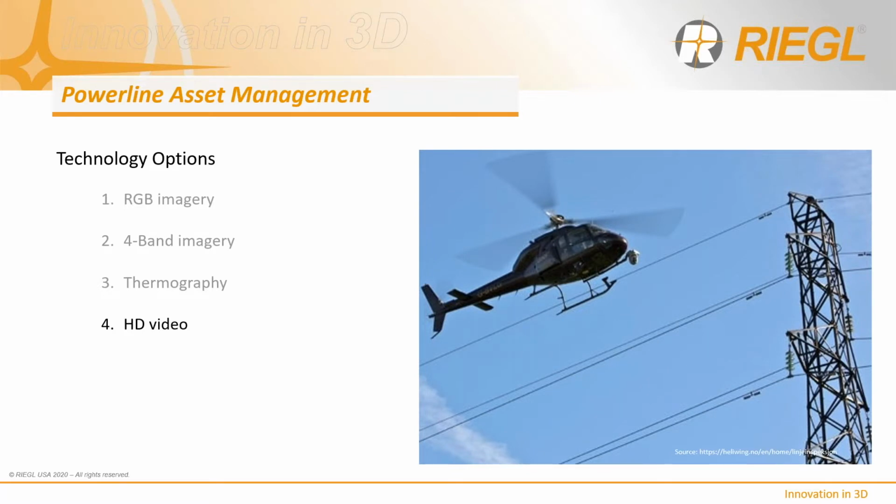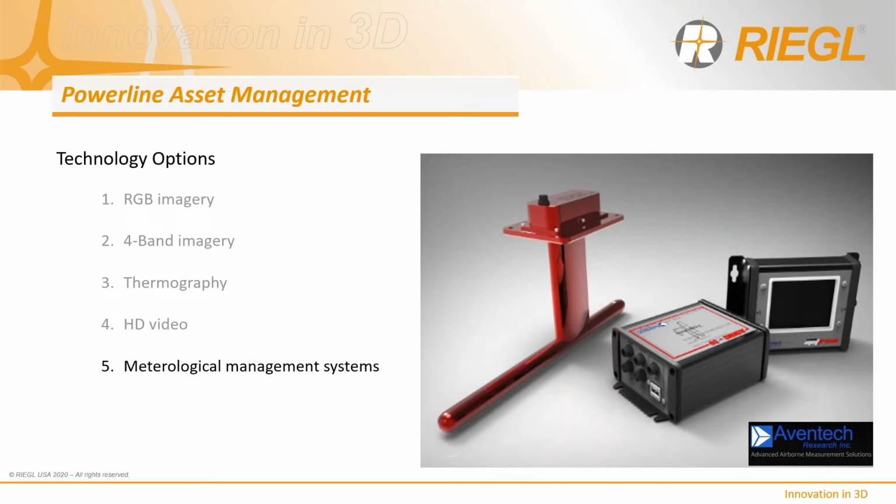Meteorological management systems are used for catenary modeling of power lines to determine the amount of energy that can be transmitted under varying load and line conditions safely. Sag tension values for the line are determined with the ancillary input of wind velocity, temperature, and other meteorological parameters.